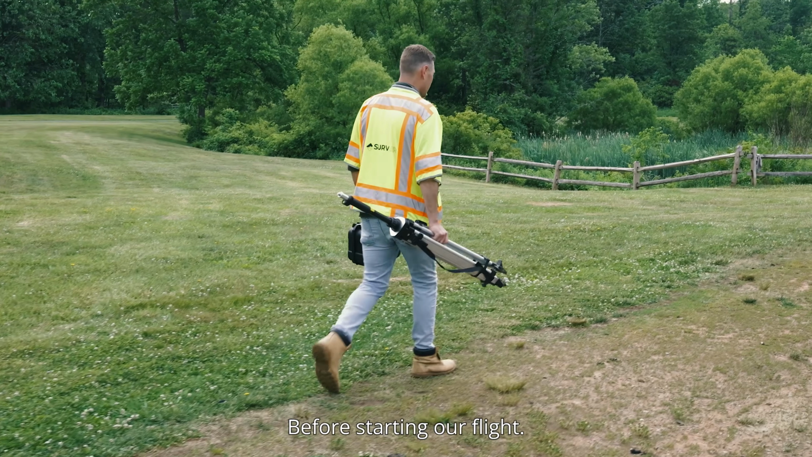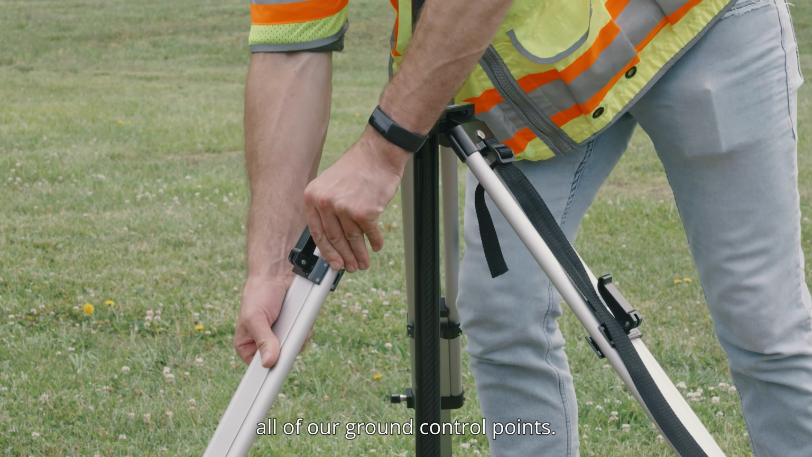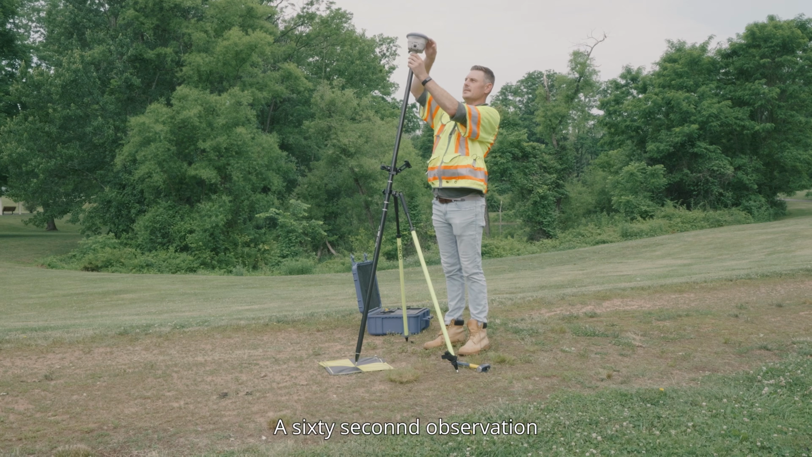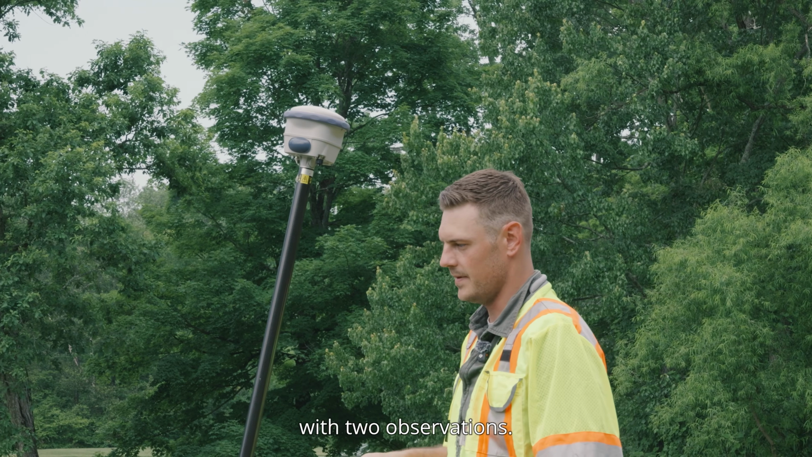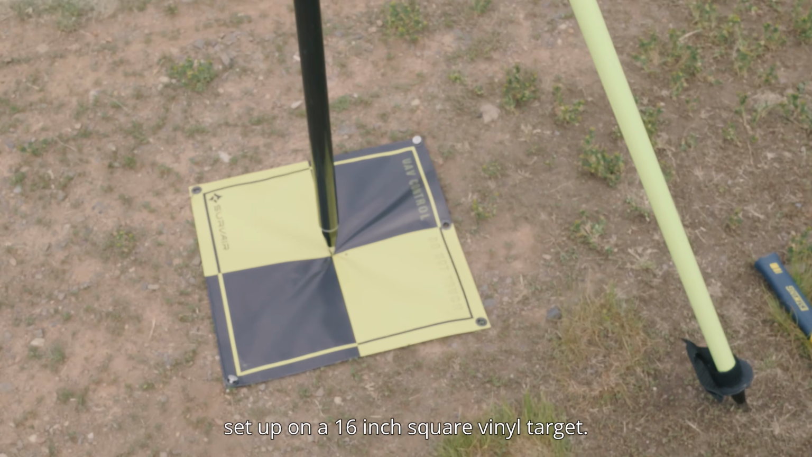Before starting our flight, first thing that we're doing when we get out to a site is set all of our ground control points. We'll do a round when we first get to the site. Shoot them all a 60-second observation with 2 observations. Right now we have our first ground control point set up on a 16-inch square vinyl target.